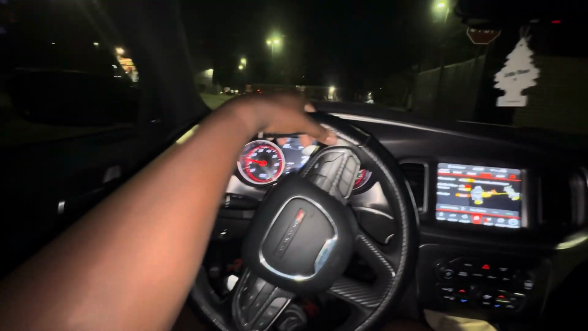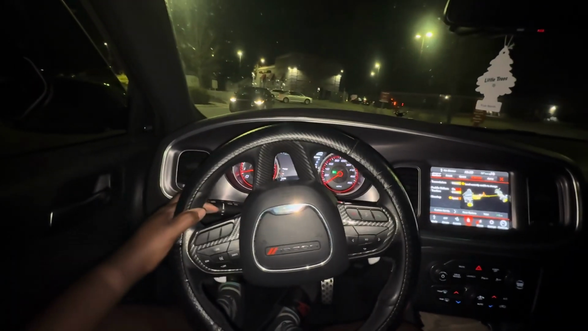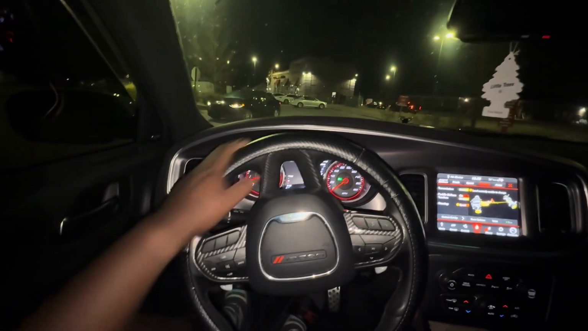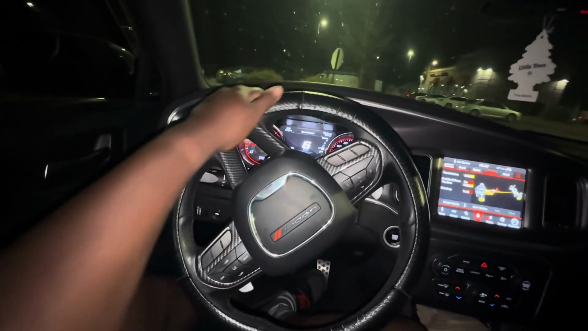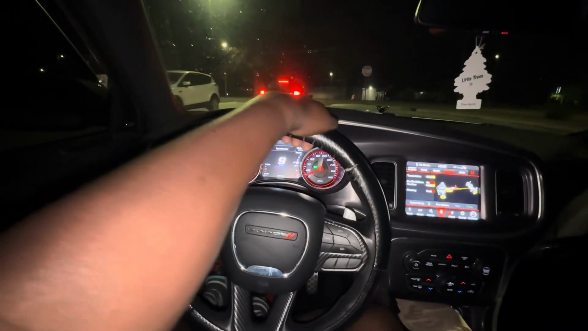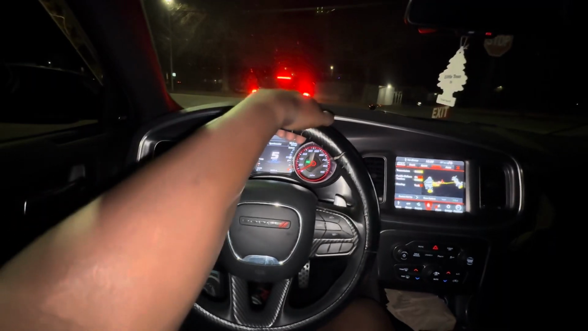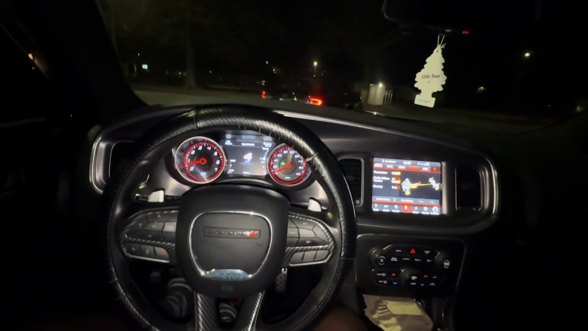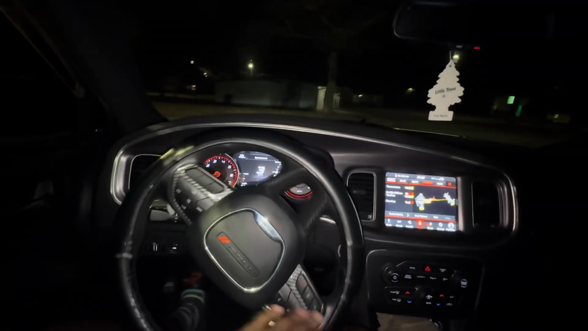But we finna get straight into it. I had to pull over and find a spot so I can get a little outside footage real quick. I ain't never thought about this, I'm driving with the flash on. But I got decent tint, so it shouldn't bother nobody. I really don't care if I was being filmed. I still do it. But yeah, car crew.